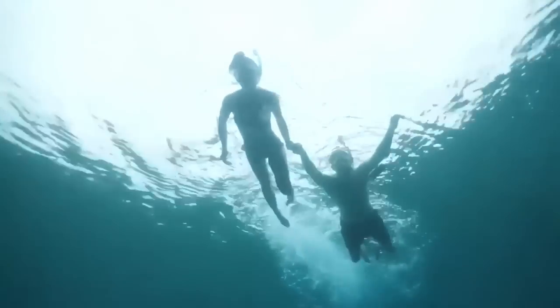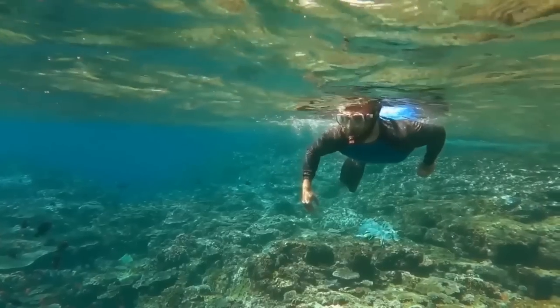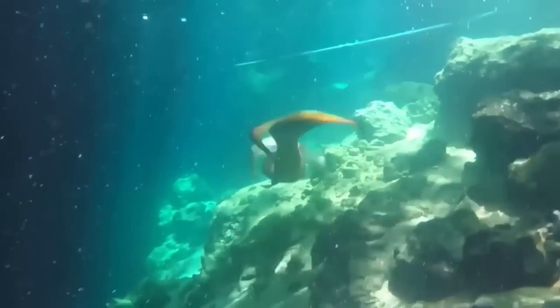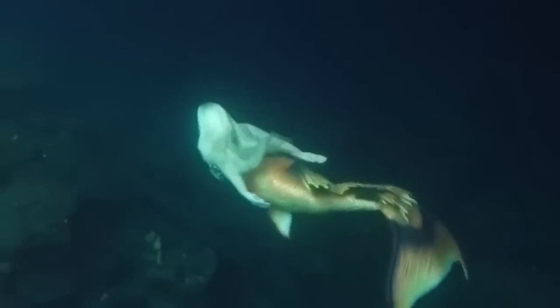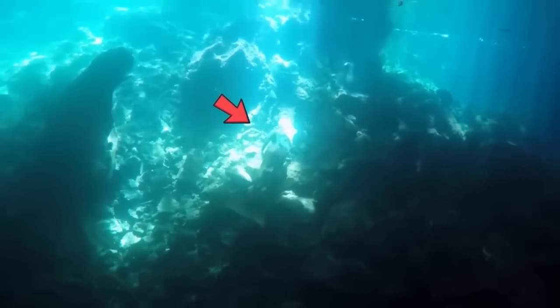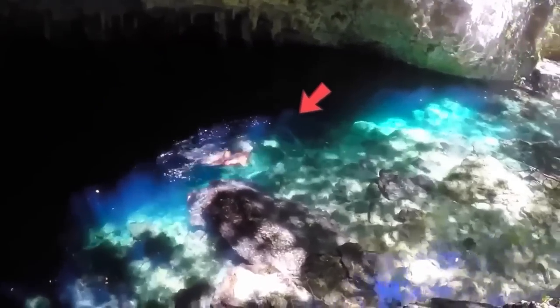While snorkeling in the tunnels close to Cancun, Mexico, a man came upon a genuine mermaid. He was the only diving tourist with a camera among a huge bunch. He was shooting a network of caves underwater when he noticed a passing mermaid. The camera lens caught the silhouette of the fabled creature, which was in fact a mermaid, because it was dark beneath the water and there were just a few rays of light coming from above. This video has quickly become one of the most compelling pieces of evidence for mermaid existence.